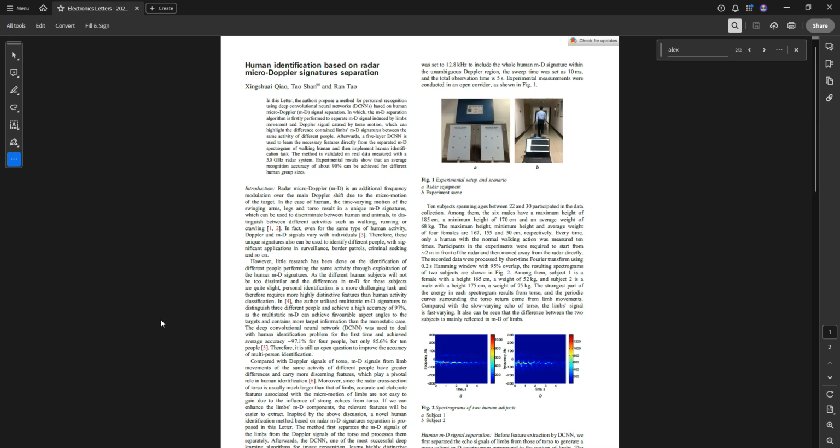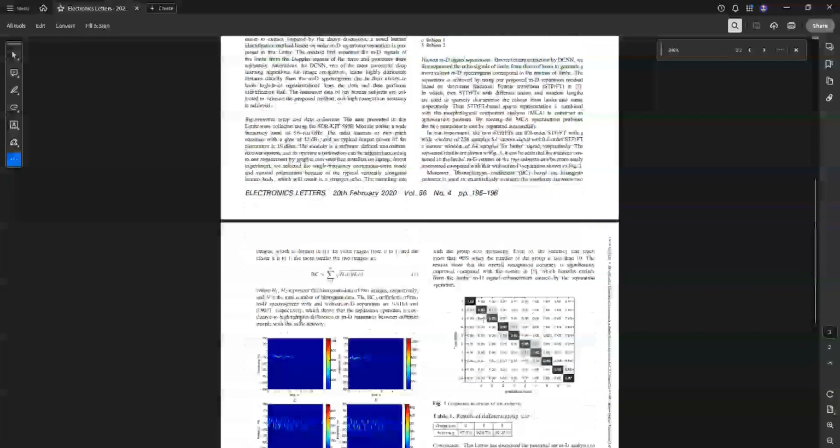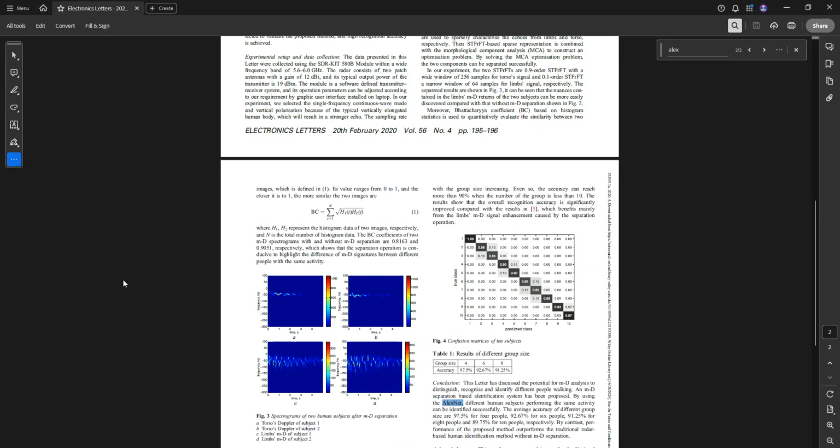Okay, the data collection, they proposed a 5.8 gigahertz radar with vertical polarization and a sampling rate of 12.8 kilohertz. The setup captures walking motions from 10 subjects in an open corridor, like we've seen in the image, with their micro-Doppler spectrograms processed using the short-time Fourier transform. Differences in the spectrograms, particularly in the limbs' micro-Doppler signals, highlight their inter-subject variation, like they call it.